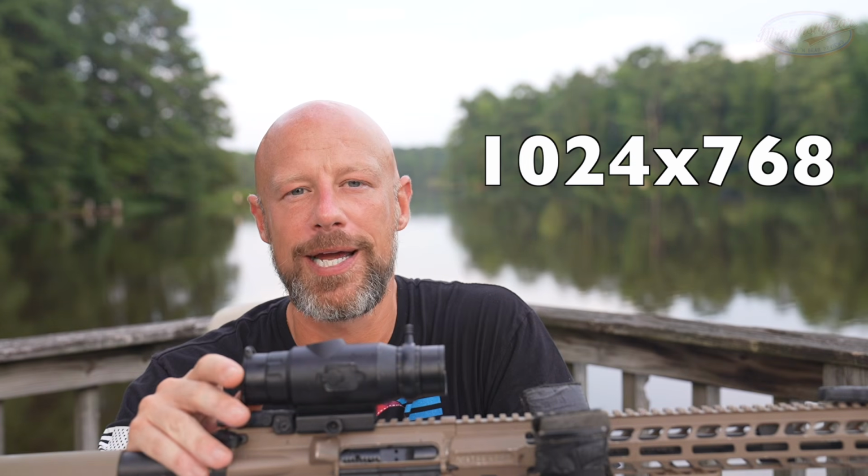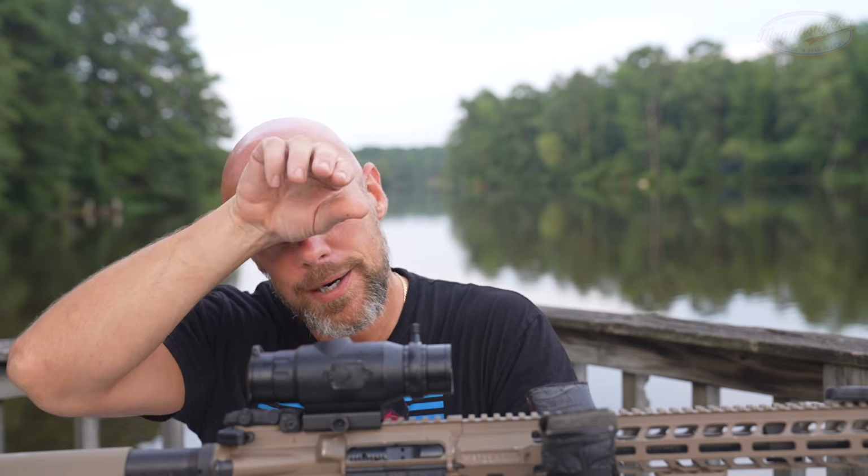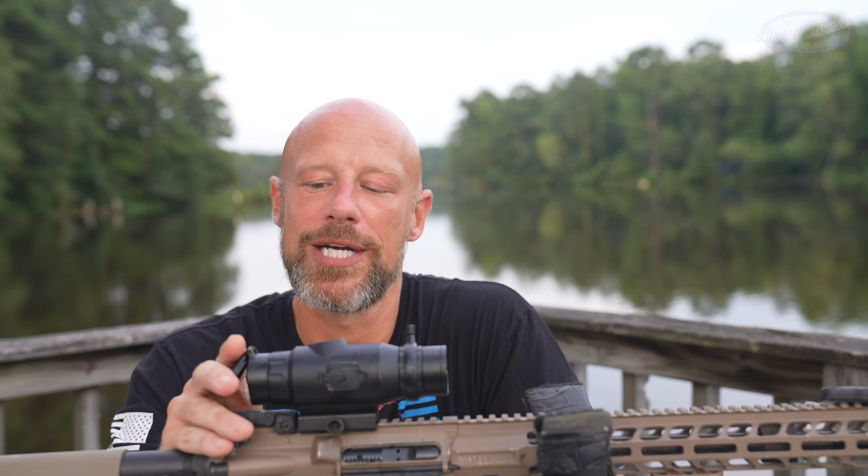The LED screen will put the dimensions here of the actual display, but it's pretty good. And I will tell you, versus what you are seeing here on your screens when I roll in footage, unfortunately for you, but fortunately for the person who owns the actual thermal, the image that we see here is actually quite a bit better than what you are actually seeing.